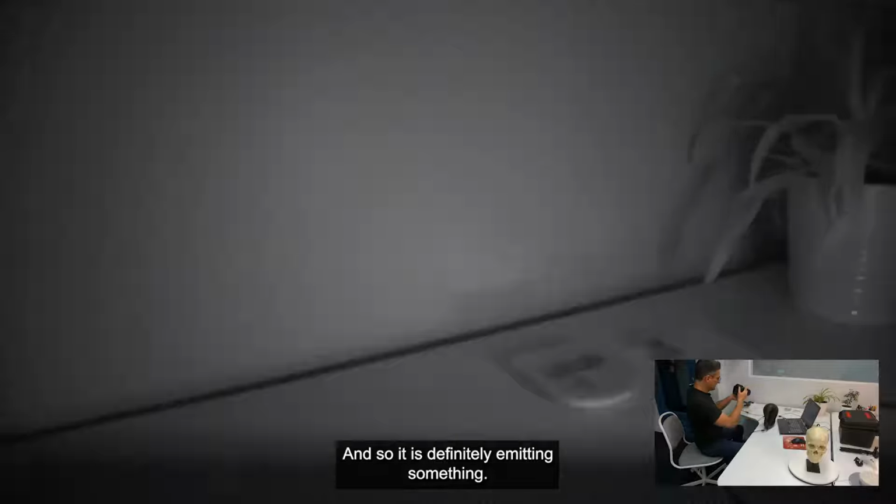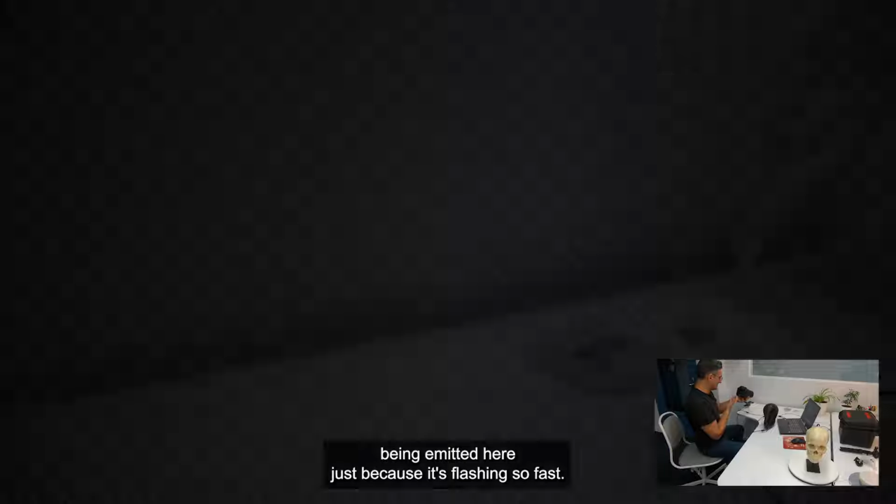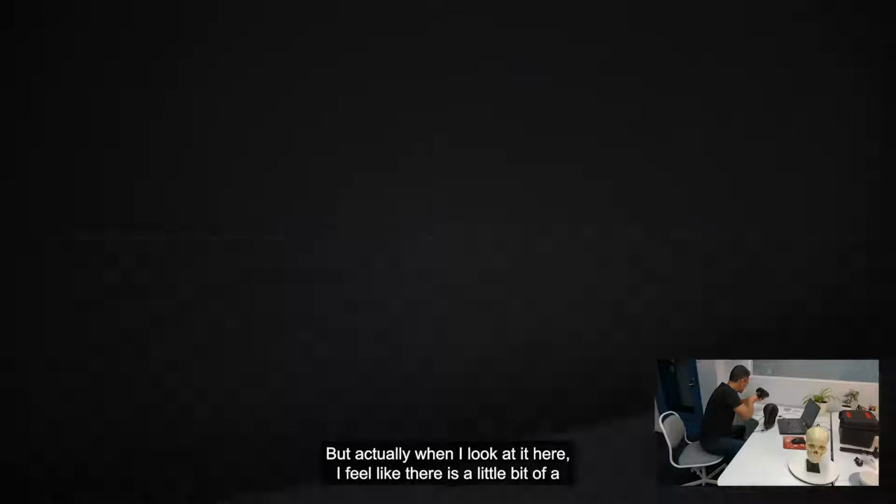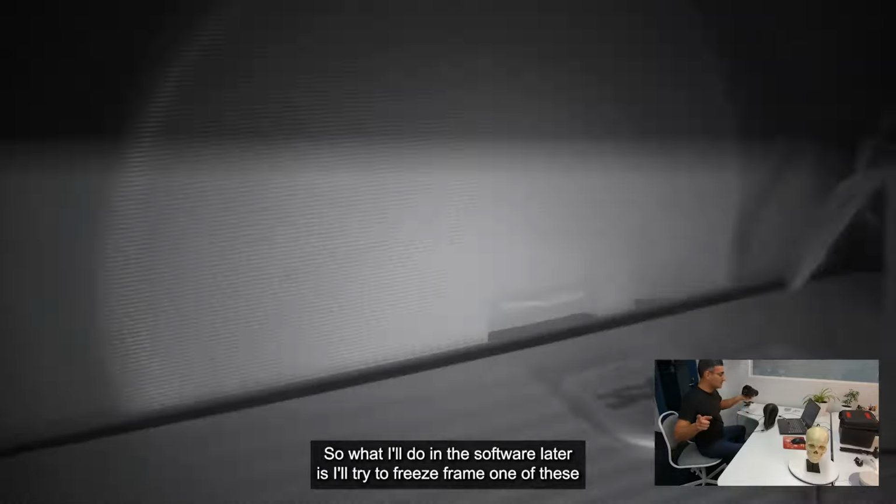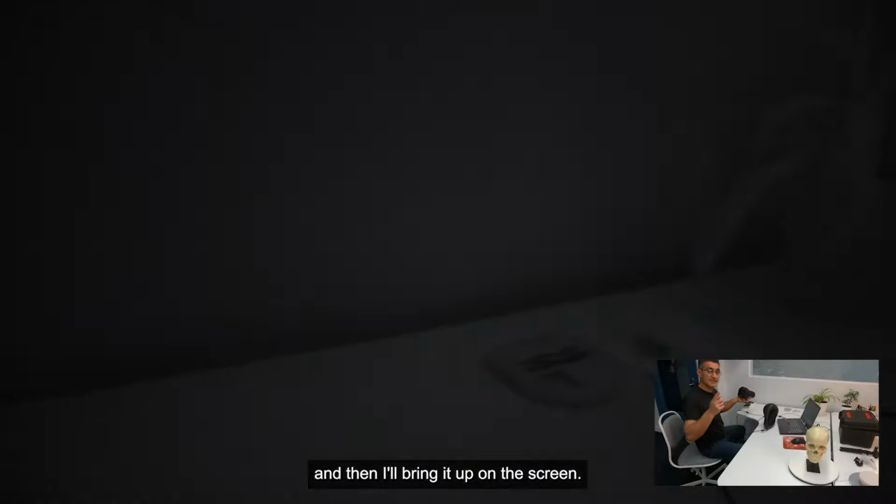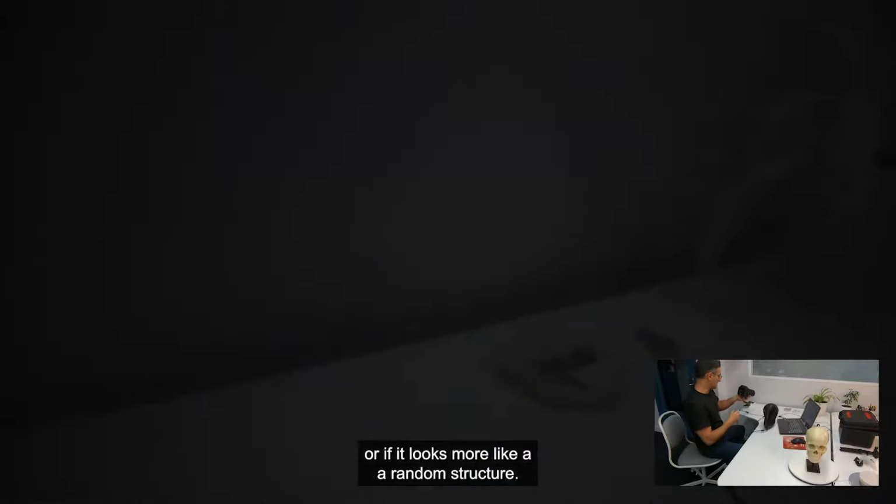And so it is definitely emitting something. Now it's very difficult for me to see if there's an actual pattern being emitted here, just because it's flashing so fast. And I probably would have to get a little bit closer. But actually when I look at it here, I feel like there is some kind of structure, or little grids or little cubes or little things like that. So what I'll do in the software later is try to freeze frame one of these and bring it up on the screen. And then we'll see if there's any kind of structure, or if it looks more like a random structure.